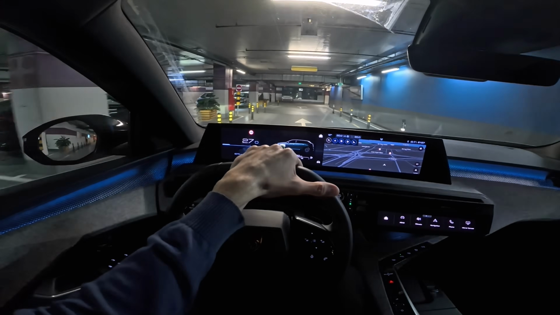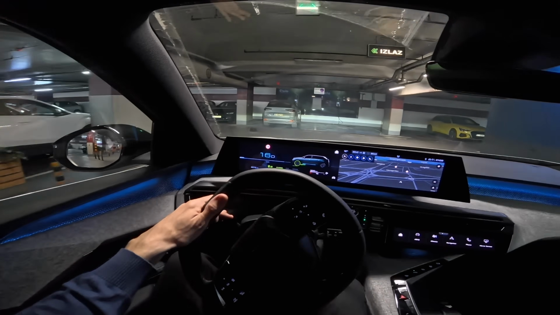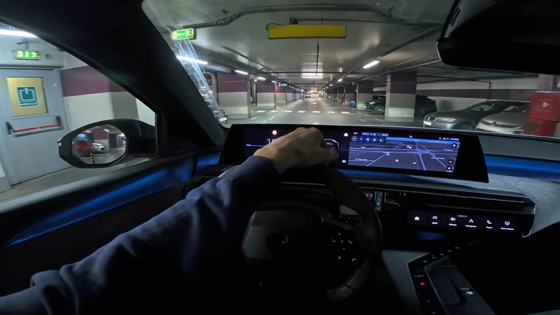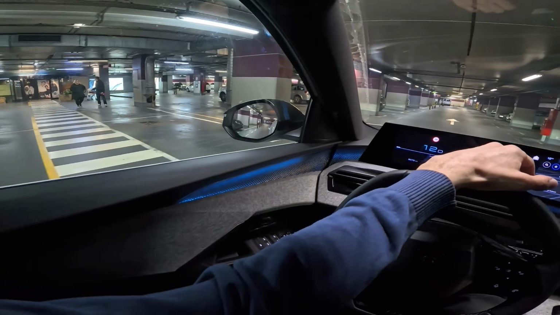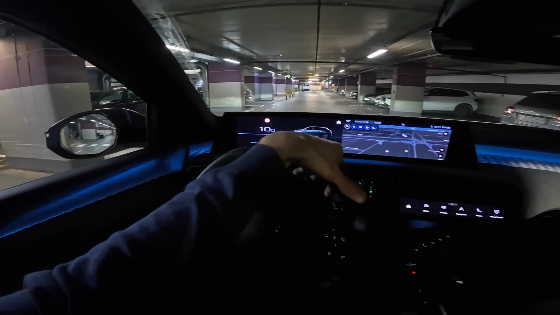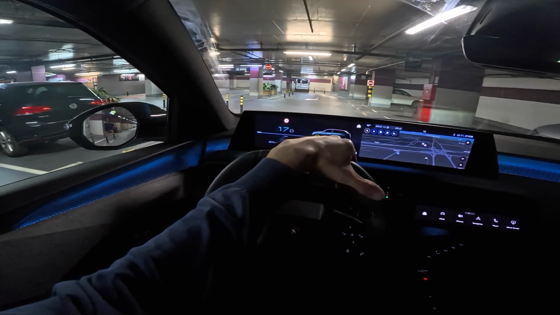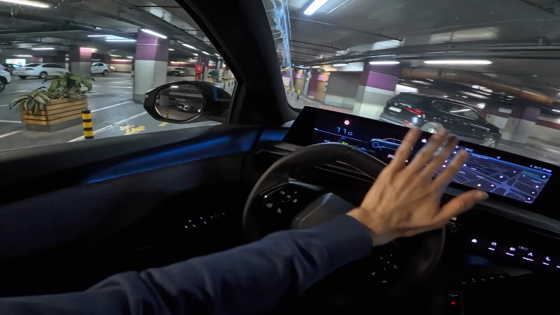Now, if you buy this SUV, I don't think you're gonna make a mistake. It's very practical, and if it's too expensive for you, I'm sure you're gonna be happy after maybe a year or two. This is gonna be a great bargain as well, because French cars, for some reason, don't hold value for too long, and I don't know what to say about that.